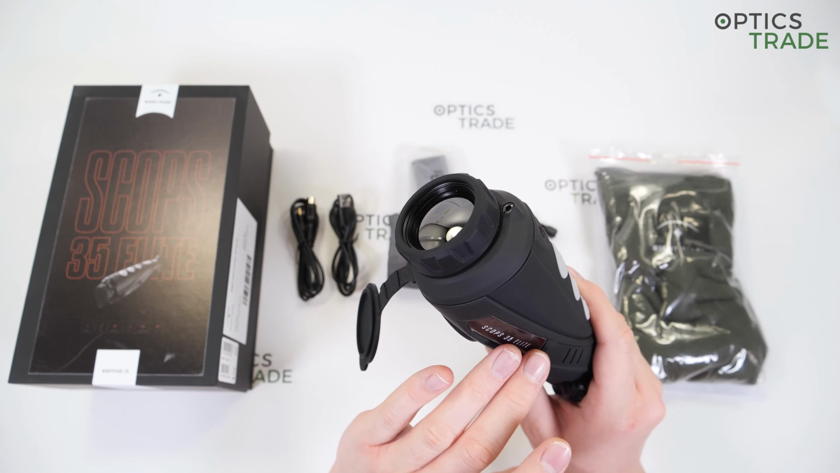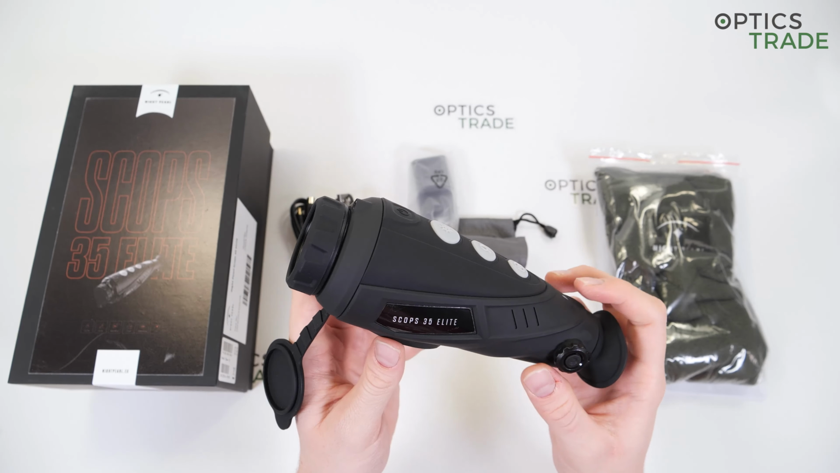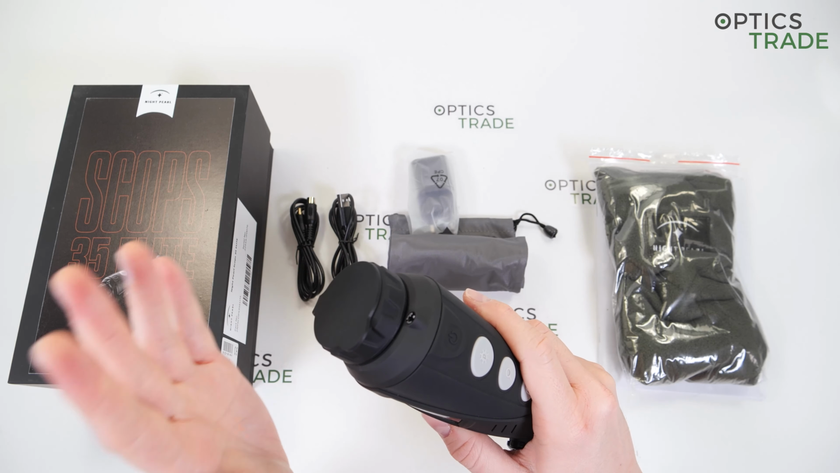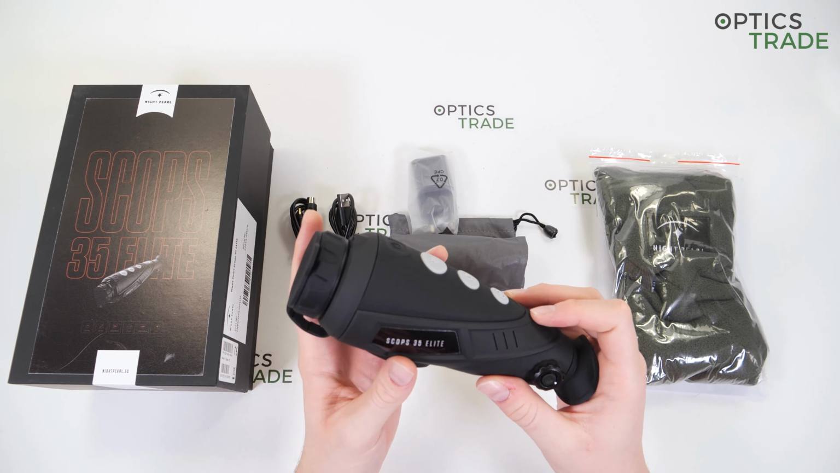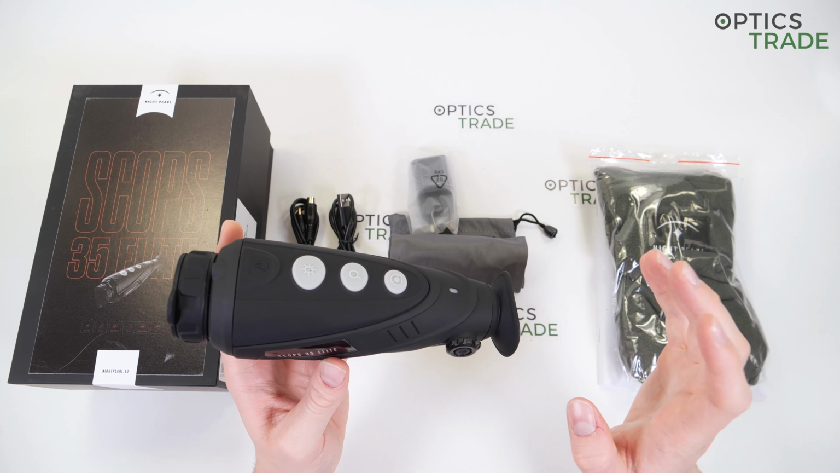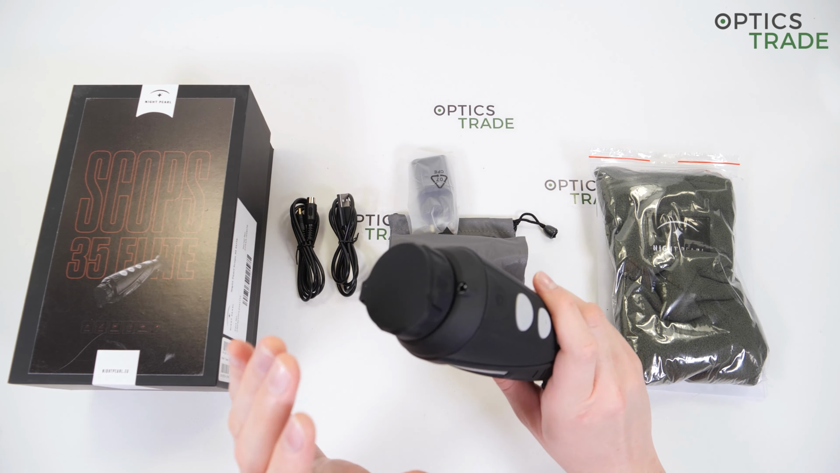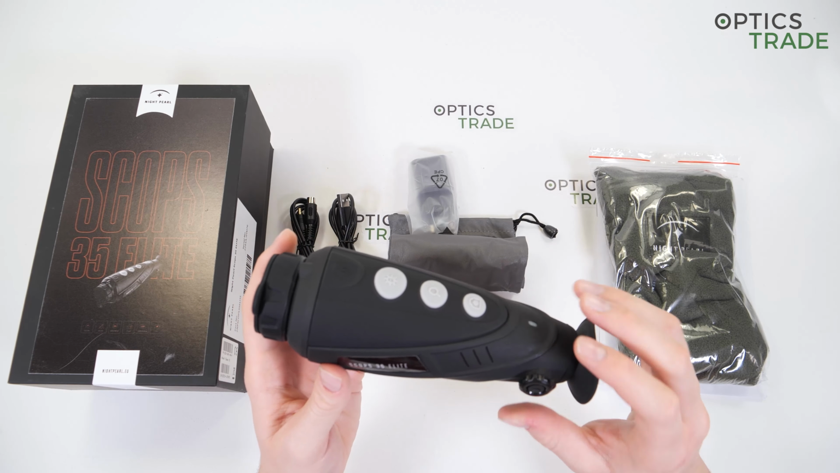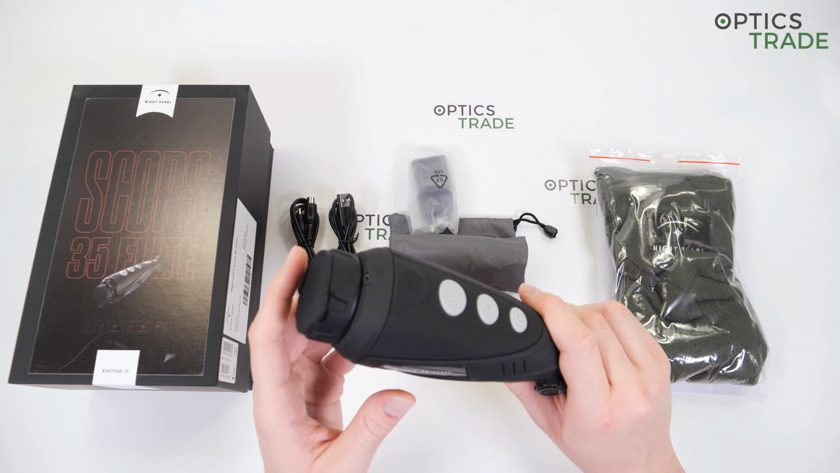The display is of the LCOS type, so it can withstand temperatures down to around -10 degrees Celsius. This is an important piece of information if you plan on using this device at lower temperatures. At -20, you can't expect it to work as it should. So down to -10, yes, but lower, and the display is not designed for such temperatures.